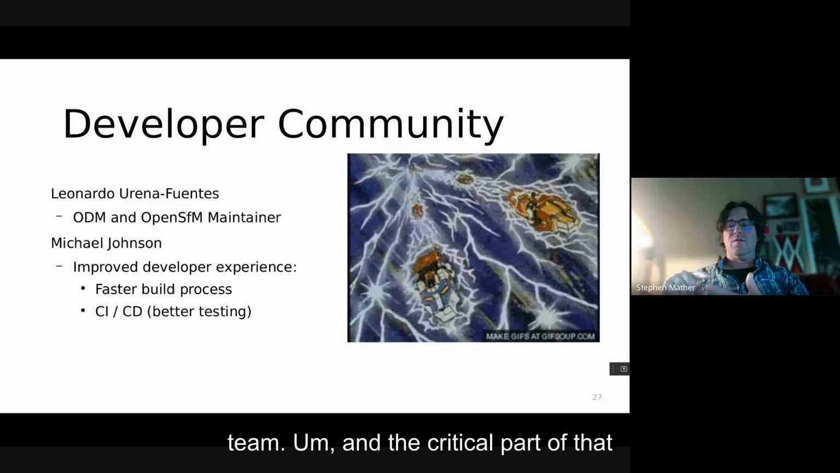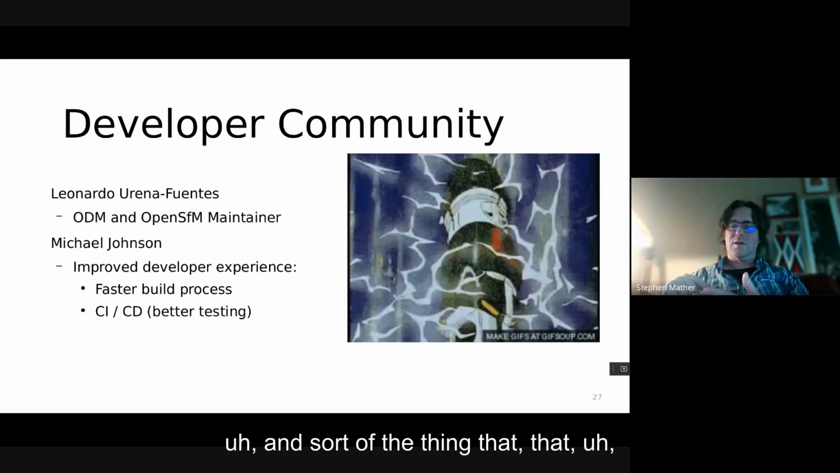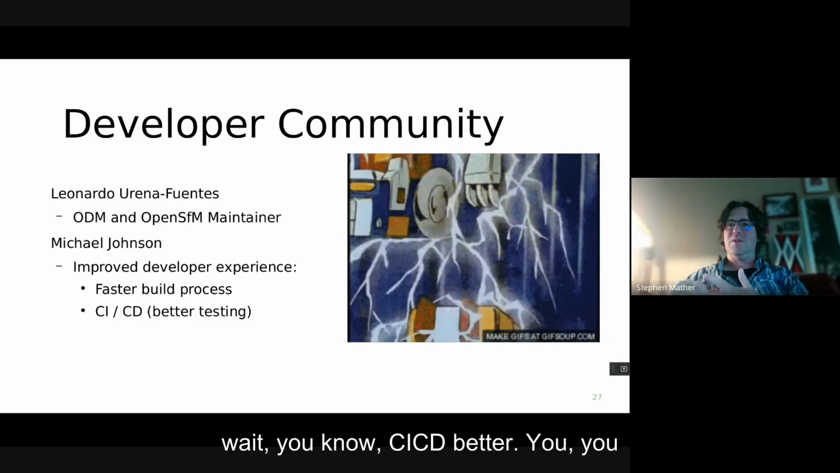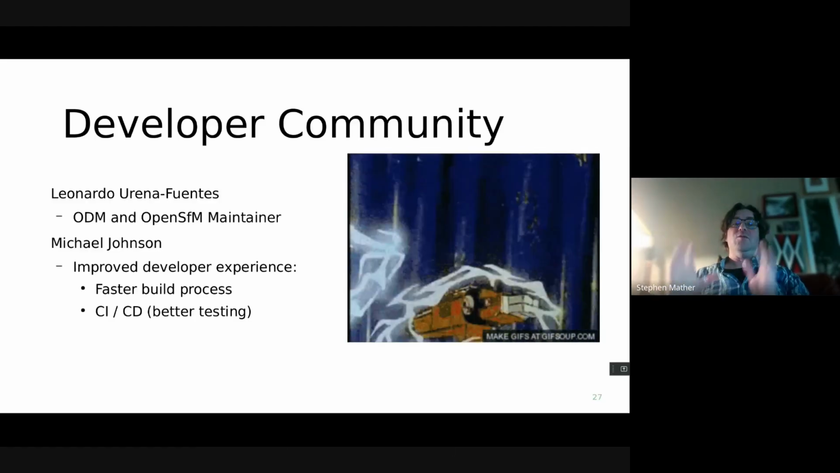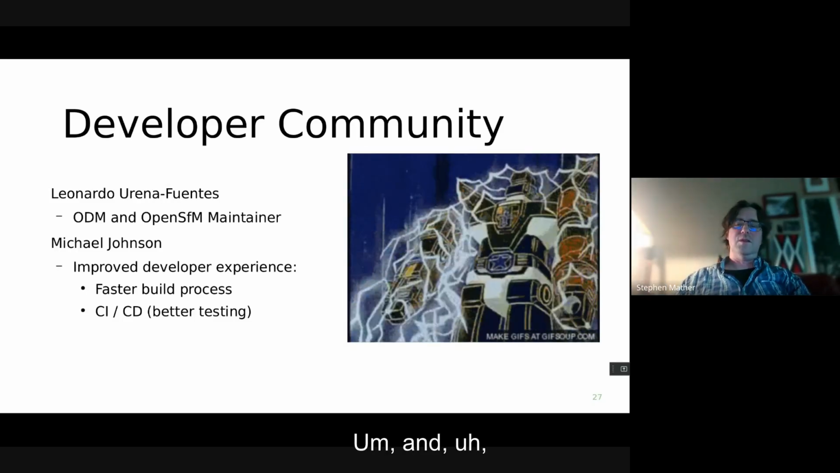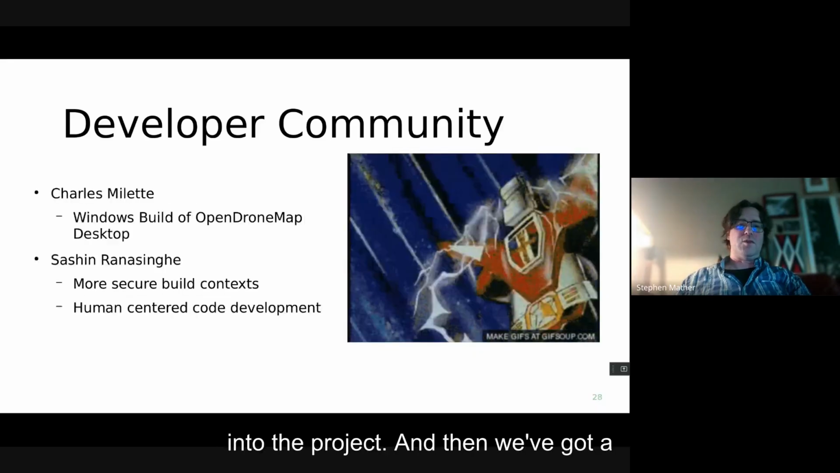And the critical part of that from Michael's perspective, and the thing that we tasked him with when he first showed up, was like, wait, CI/CD better? You actually enjoy doing build processes in CI/CD? Oh, please fix us up. Make it easy. Make it easy to develop on this project. Make it easy for folks to contribute. So he's already well into that, and less than a month into the project.